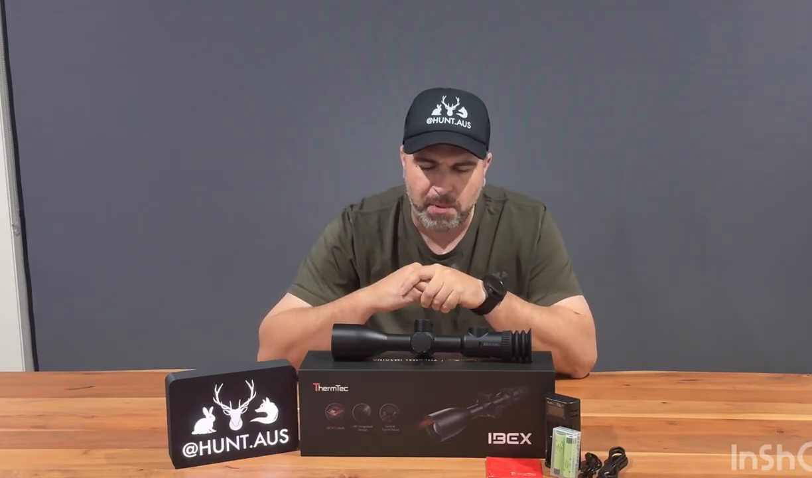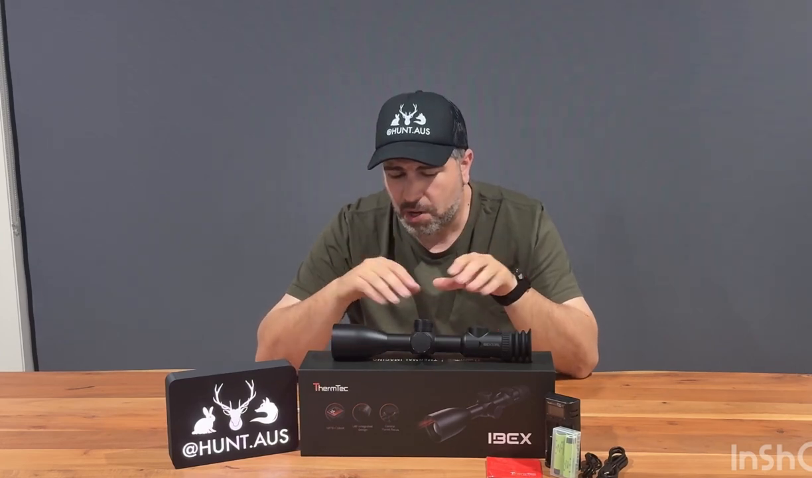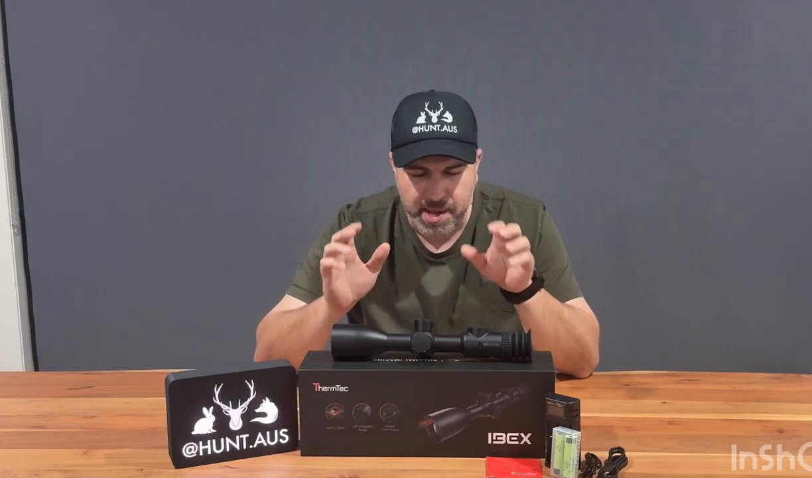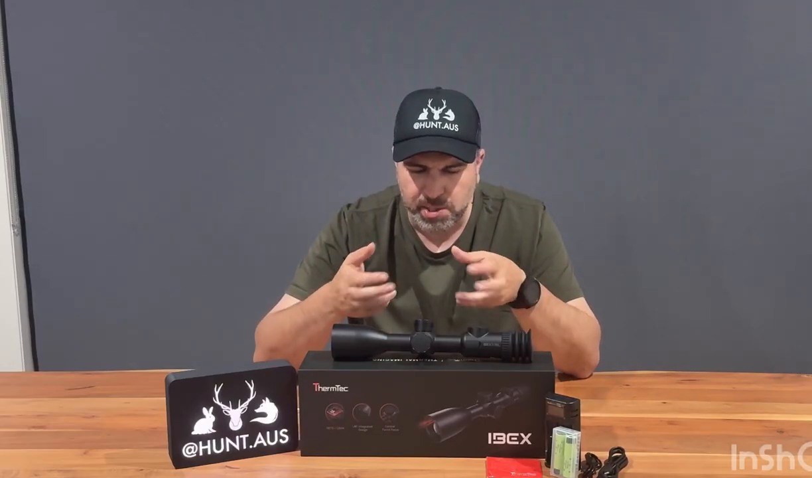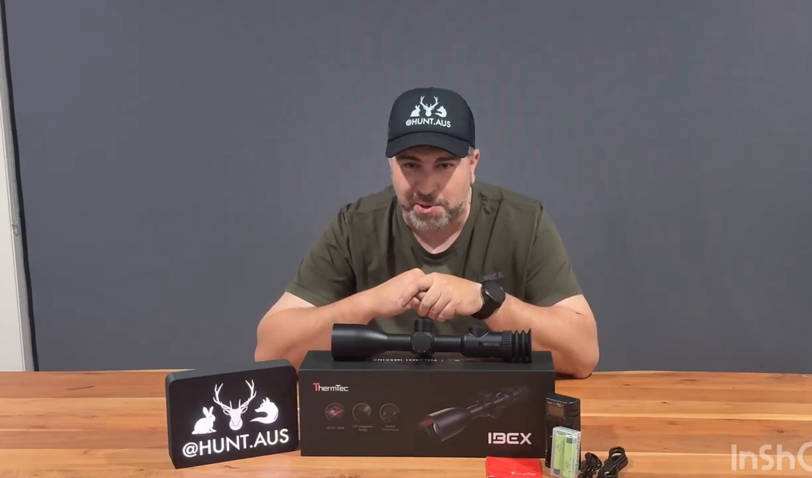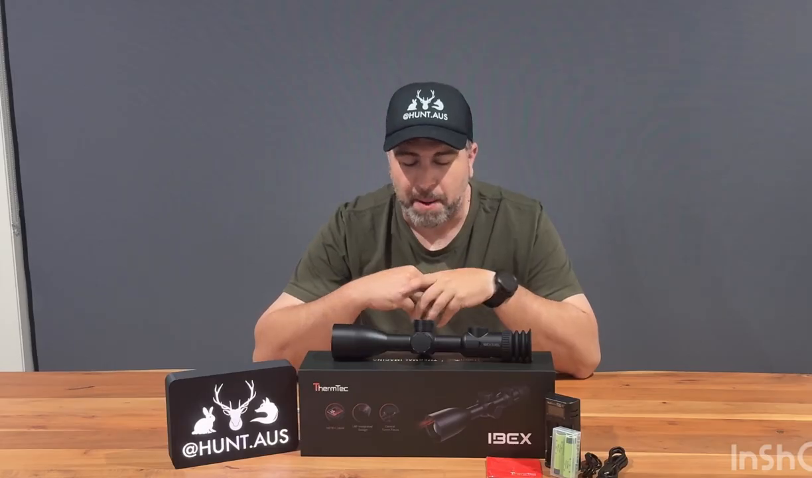It's going to be going onto my FX Mark IV, and I can tell you now, this thing's going to be seeing a lot of work on the foxes and bunnies. So that said, enough talk from me. There's the unit. You see what's on the table. This thing's going on the rifle literally as soon as I stop recording this video, and the videos will start following very quickly. But between you and I, have a look, suss it out.